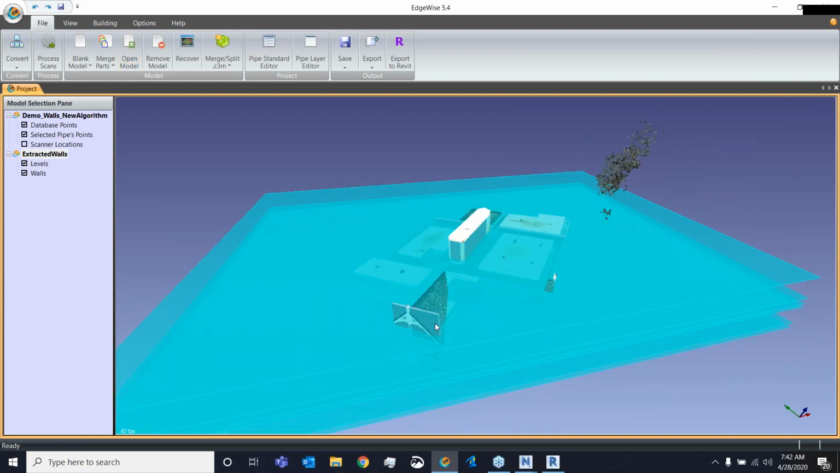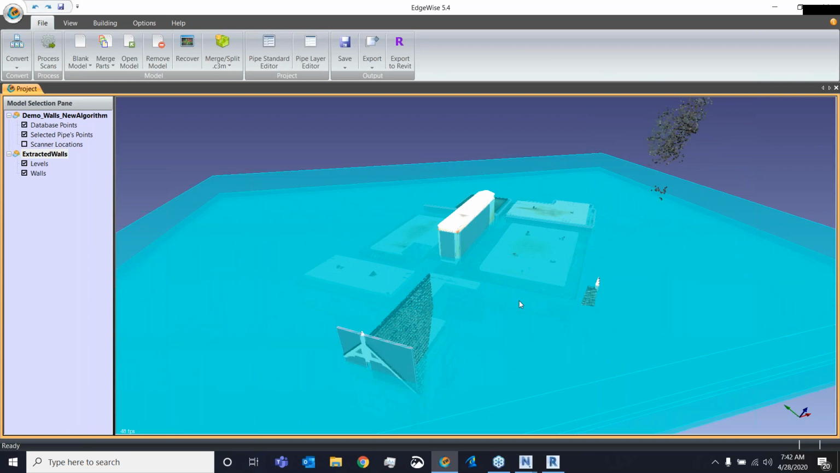That being said, at the moment, the primary focus of the software is to extract out the as-built conditions of rectangular, non-curved walls, and then bring those into Revit and really work with them inside of Revit to get basically an existing floor plan condition of the walls.